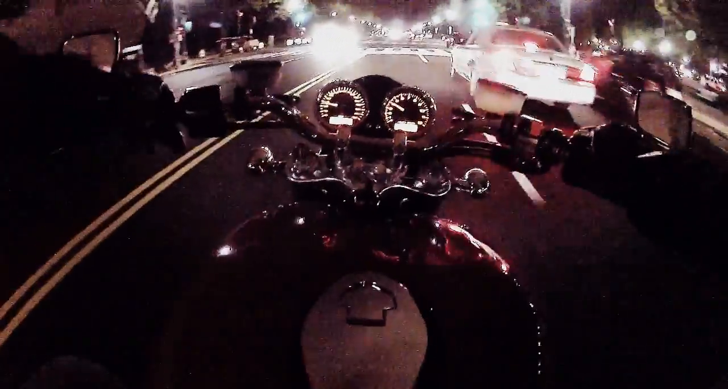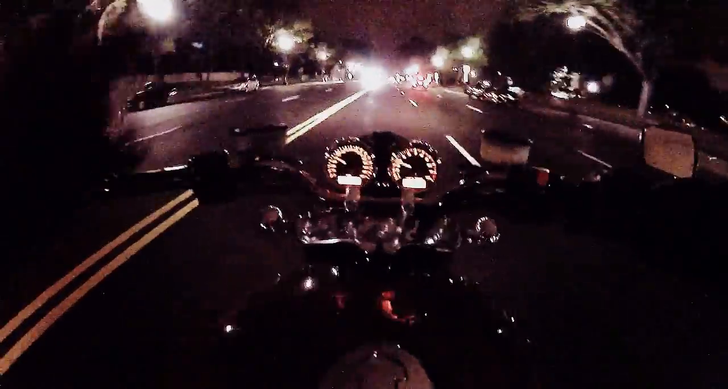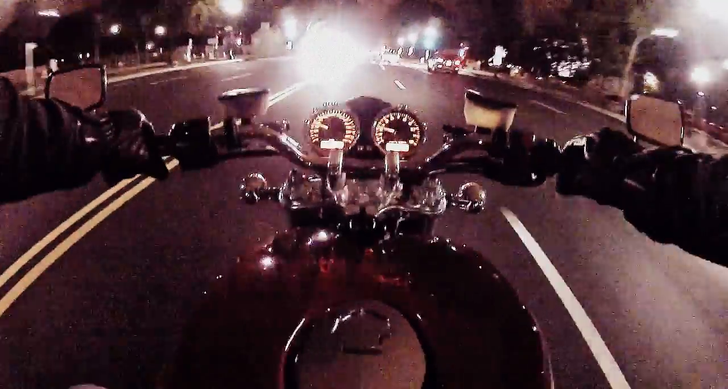Grab this guy real quick. Yeah, we're on Constitution Avenue. I don't know if you guys can tell in the dark or not, but the White House is to my right and the monument's to my left.